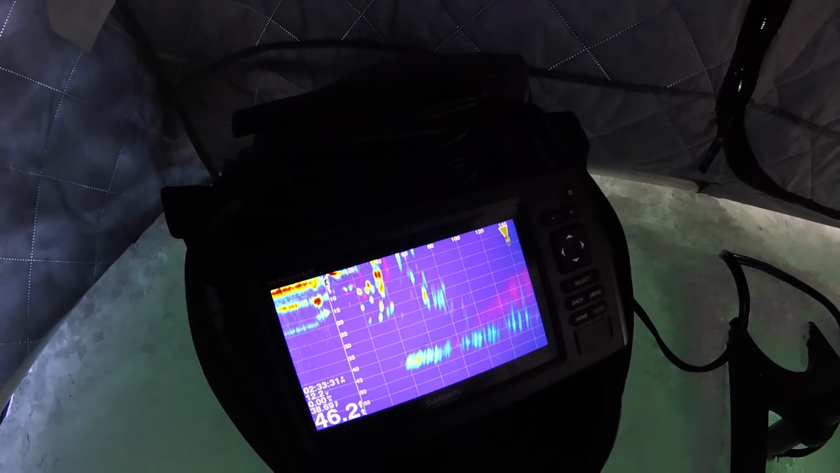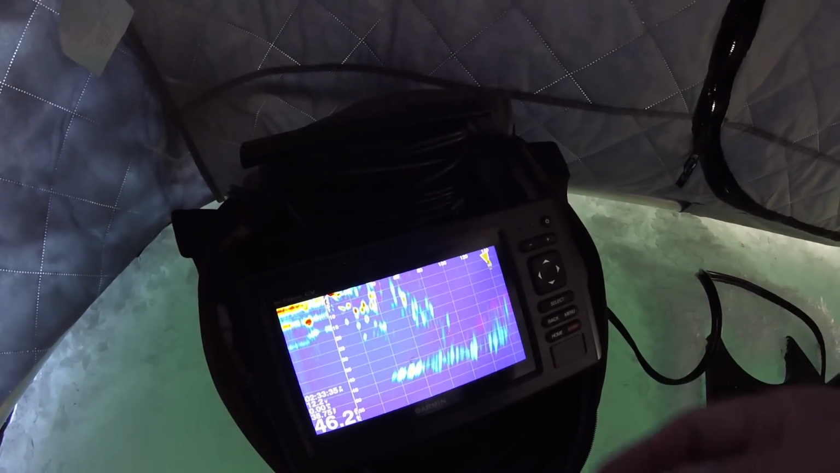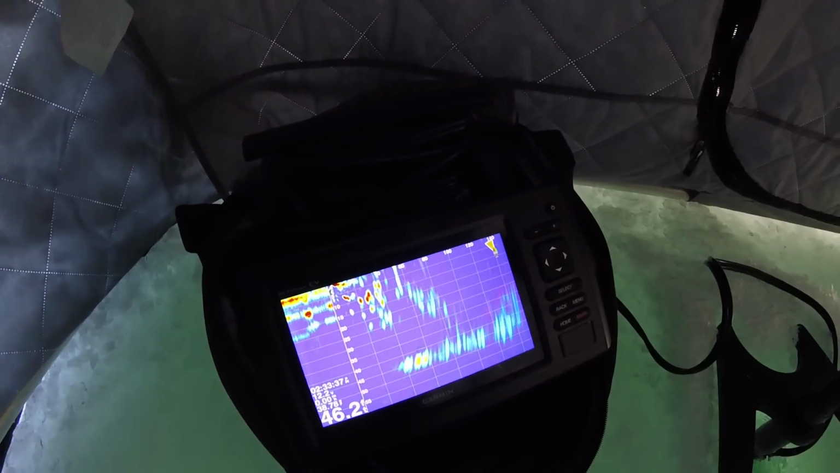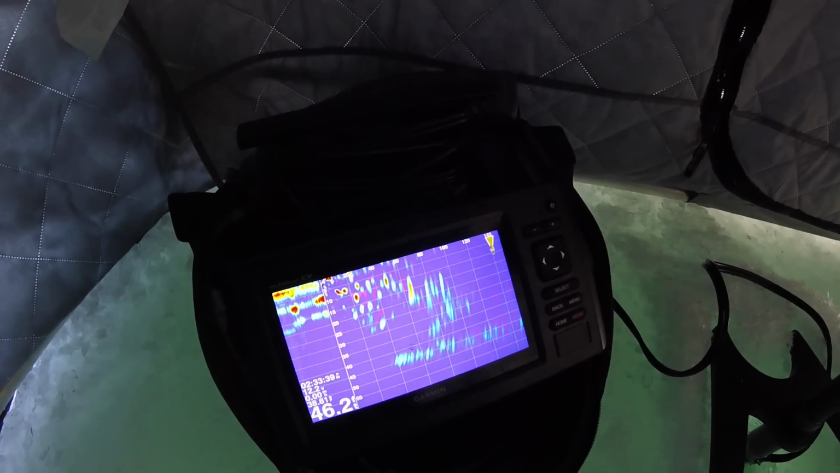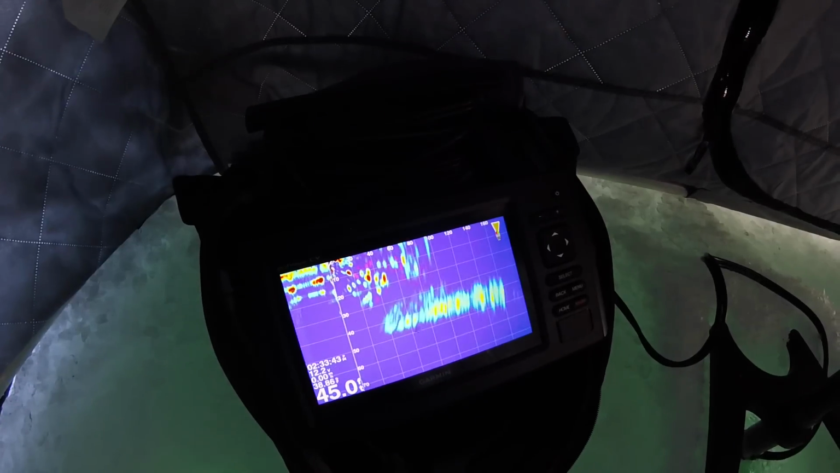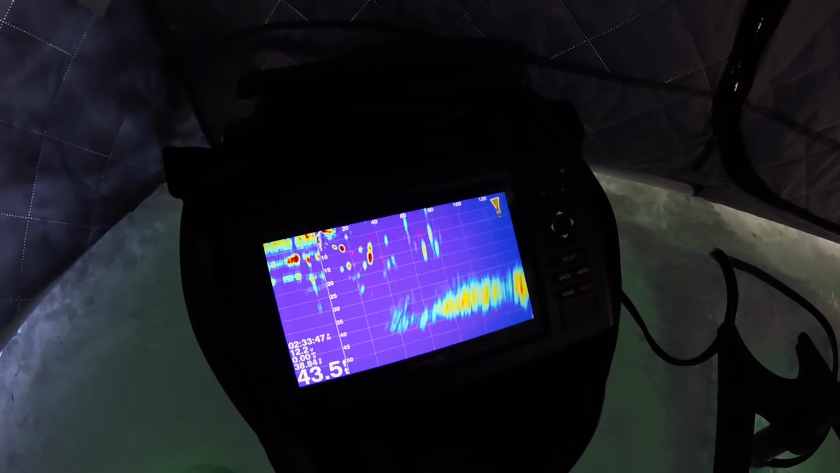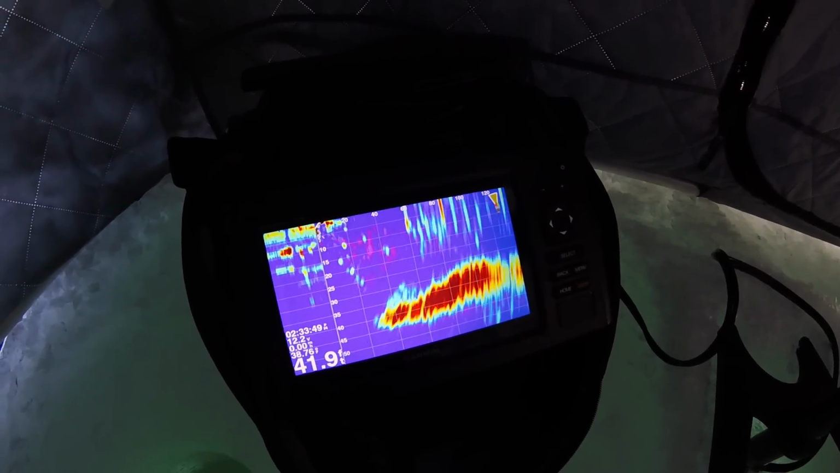So there's a school about 80 feet out in this direction, off to my left. More fish. It automatically adjusts itself. So there's the bottom.